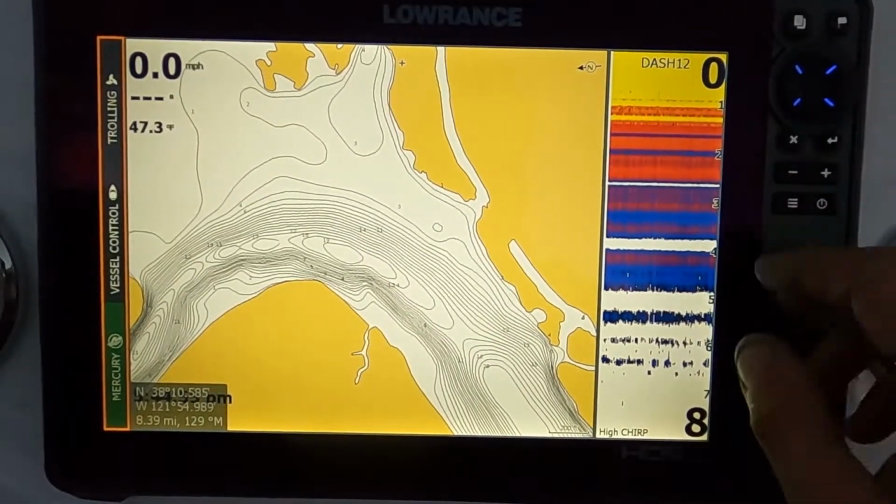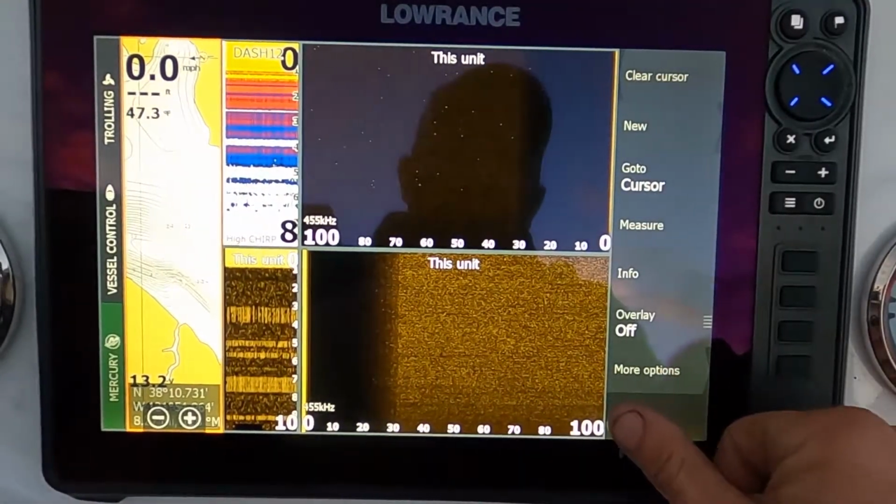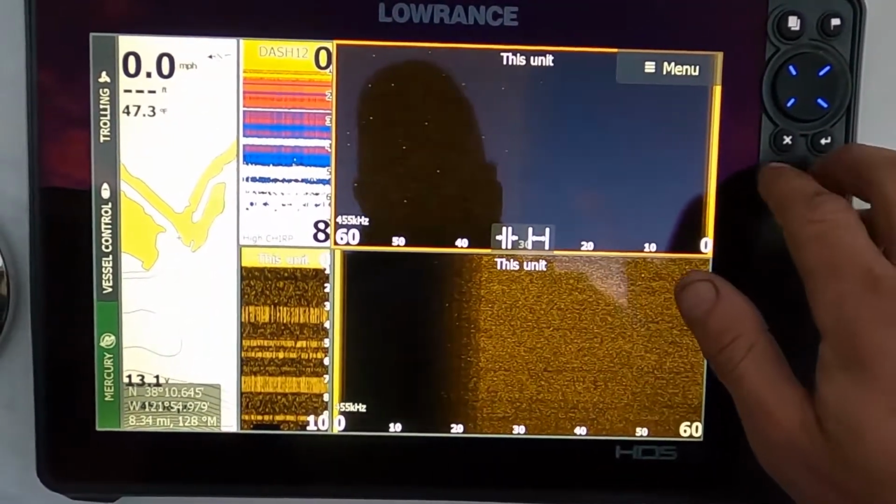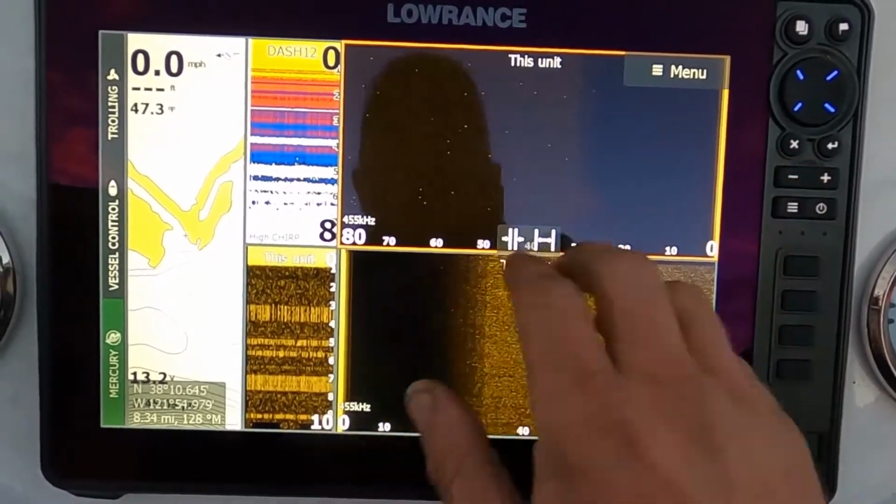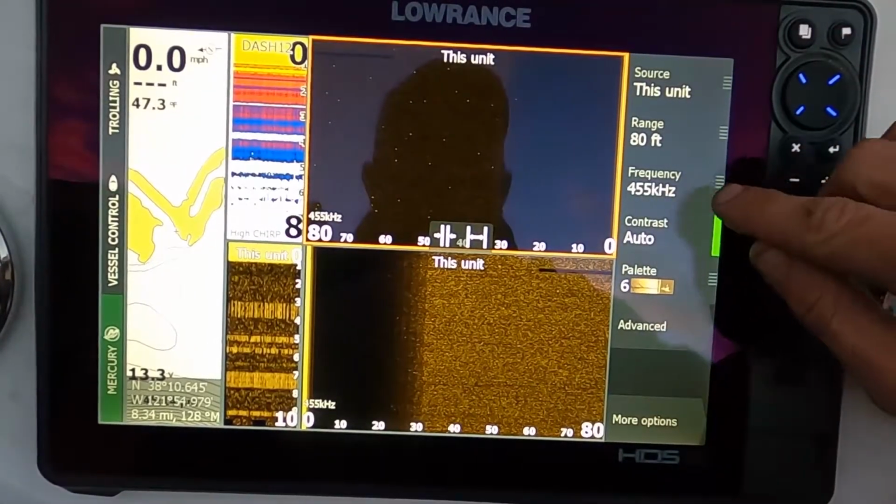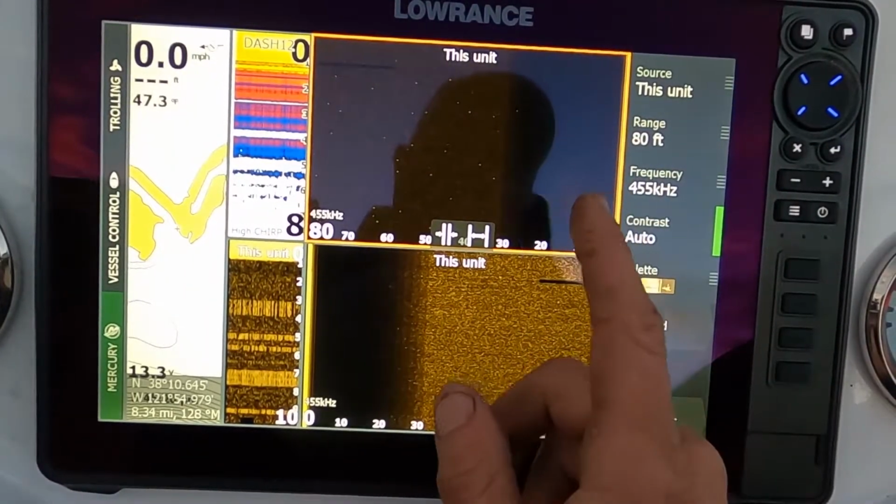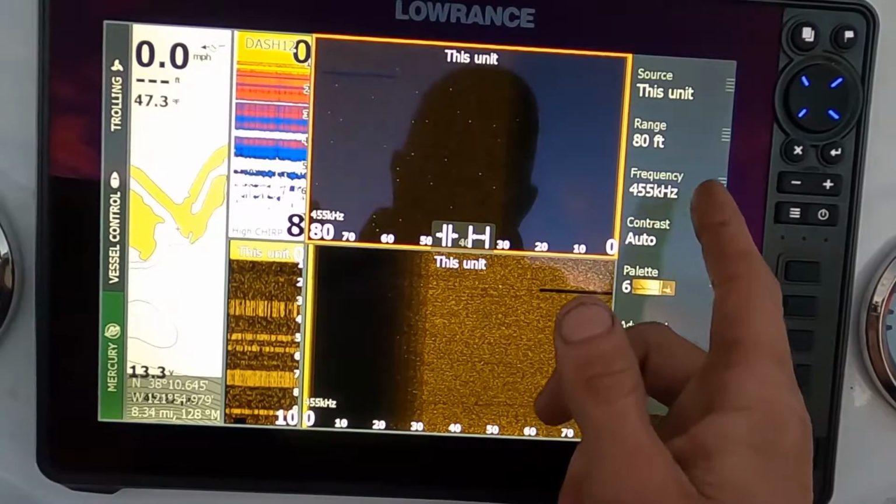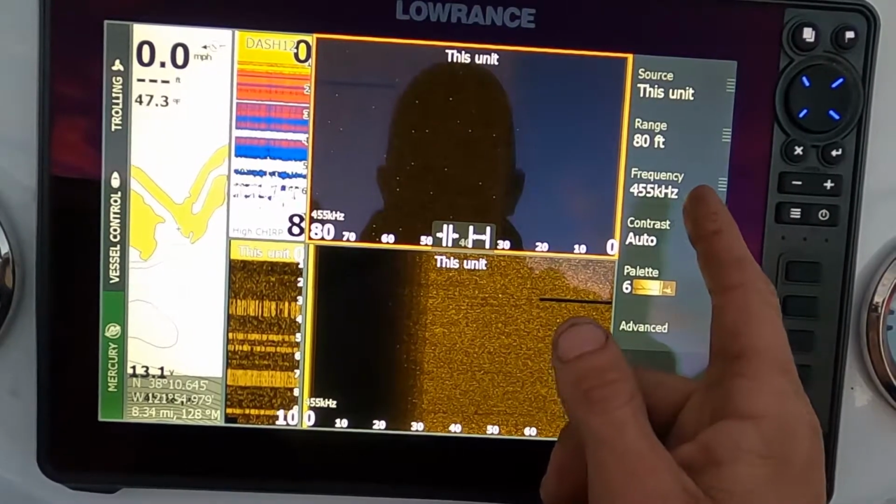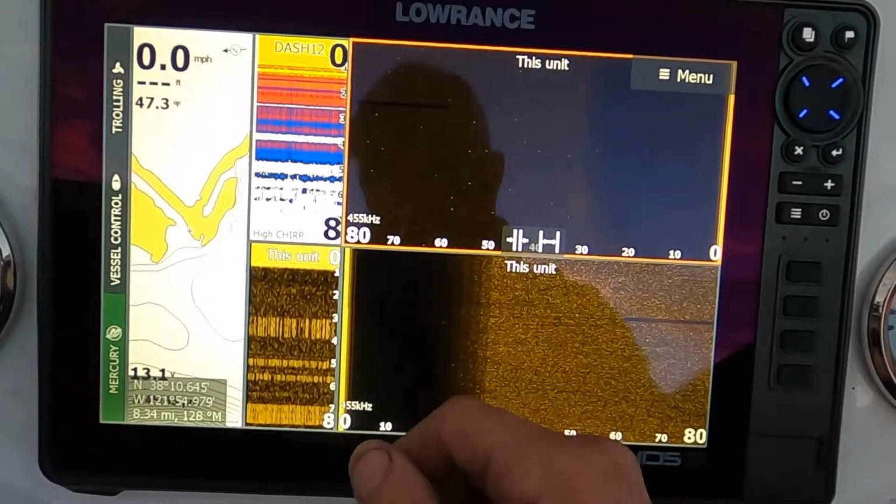As far as other screens, the next screen that I will run while I'm graphing will give me side scan out of right here. I normally have that between 60 and 80, so I can see really good, and I usually set that at 455. If I really want to look detailed, I'll get to an 800, but 90% of the time I'm at 455. I'm more looking for structure, not an individual fish. If I want to do individual fish, I just hop up and do forward scan and look through that way.